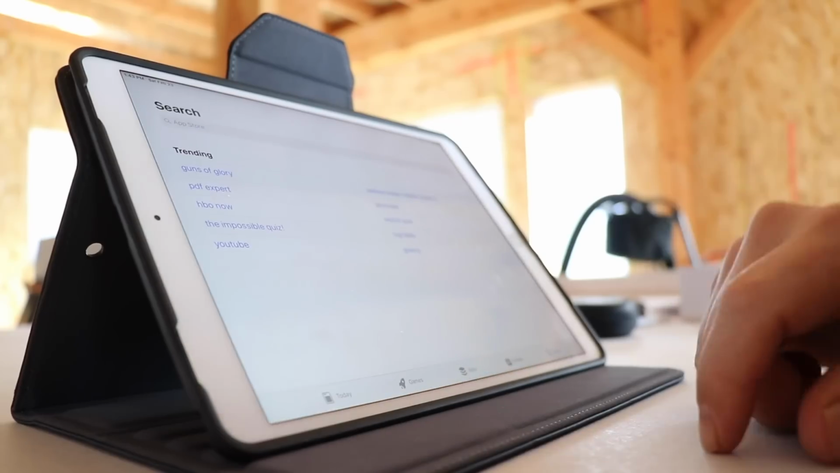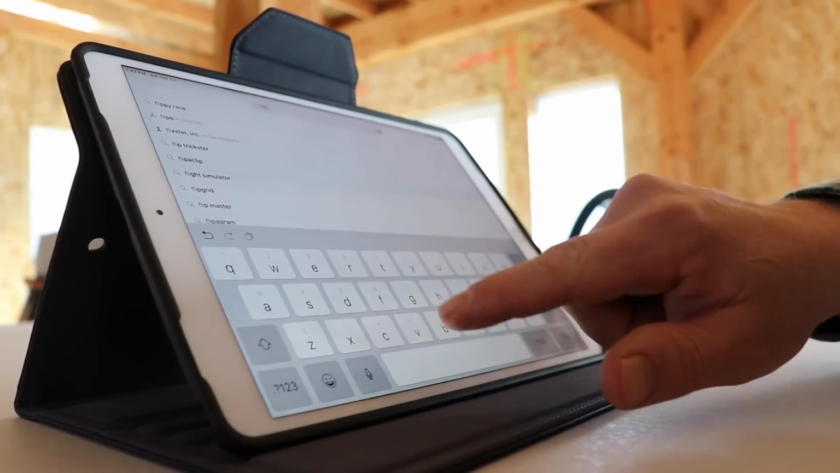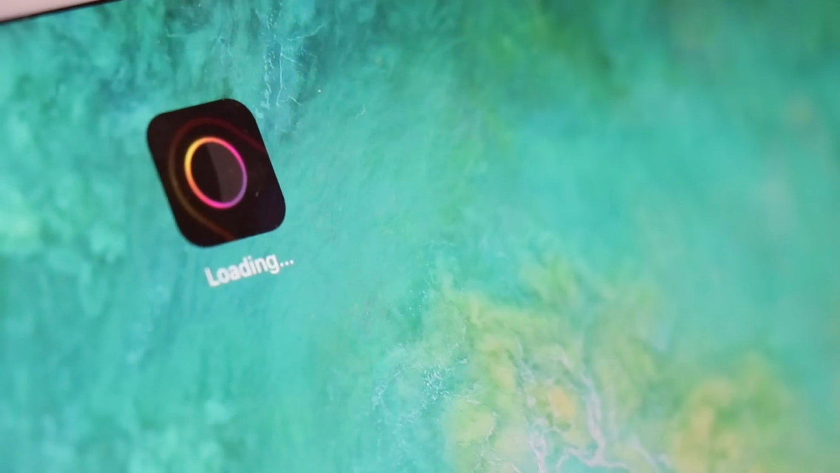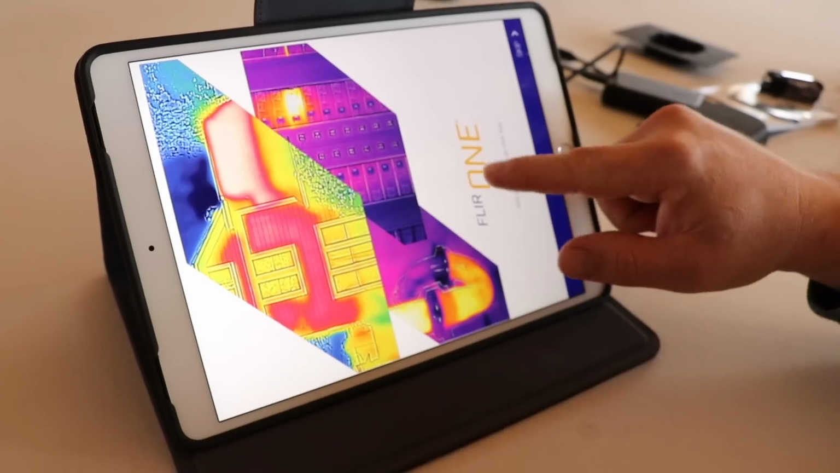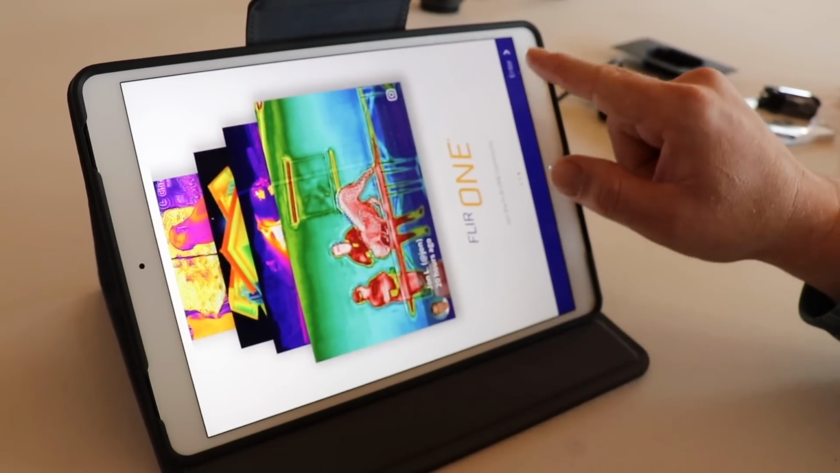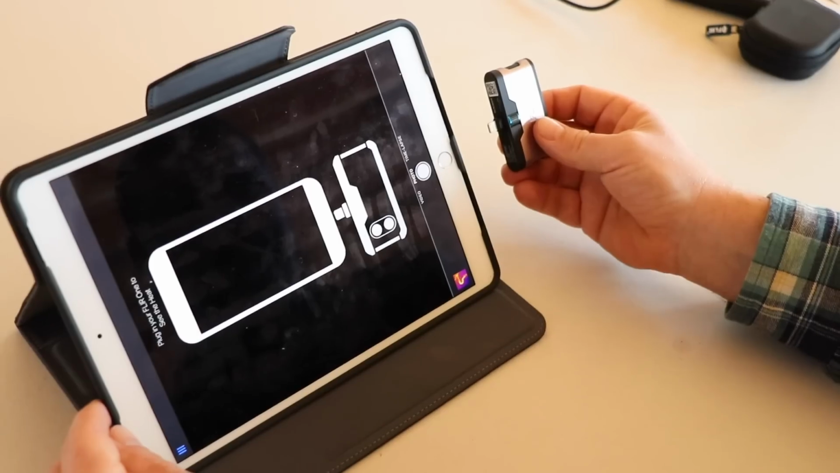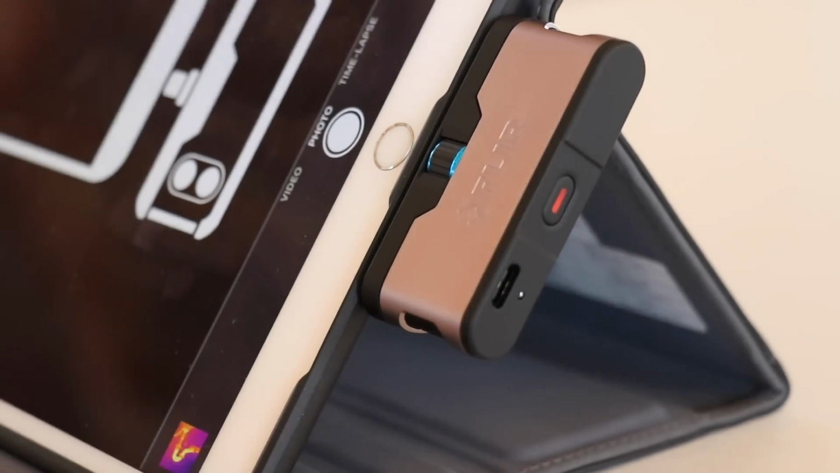You do need to have an app to make this camera work. It doesn't work on the native camera on the iOS devices. The app is available on the Apple App Store. Like I said, there's an Android camera available, and they have an Android app. You do not need to have an account to make the camera work. That's changed. It was that way at one time, and it's no longer that way. So once you have the app, a compatible device, and a camera, you're ready to start doing thermal imaging.